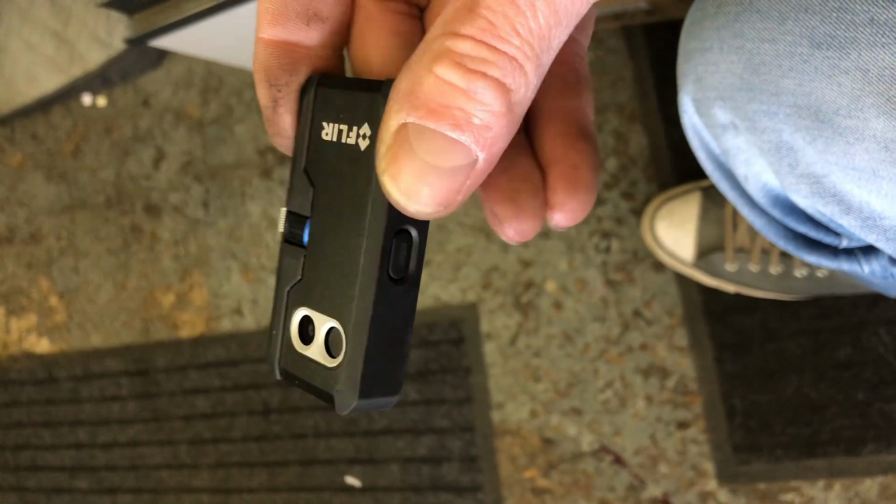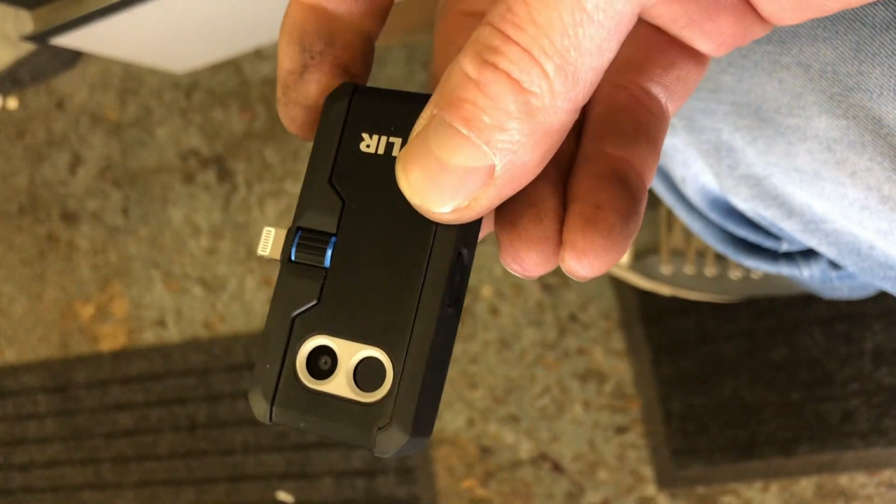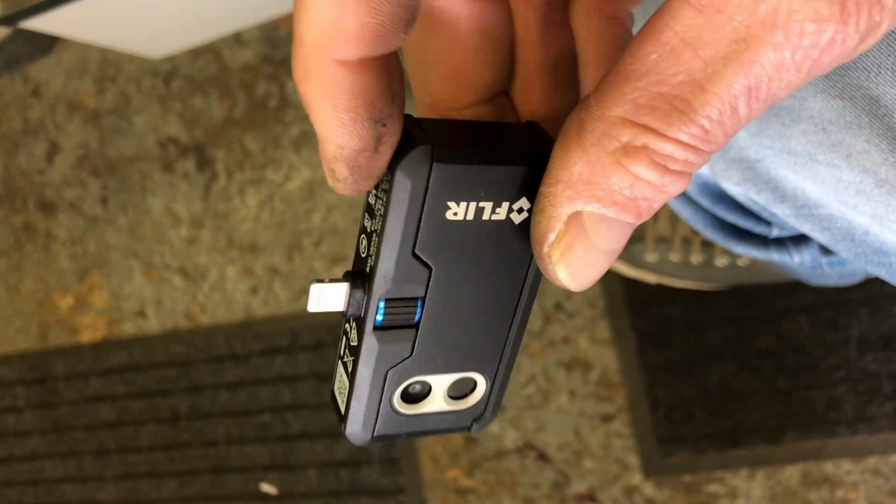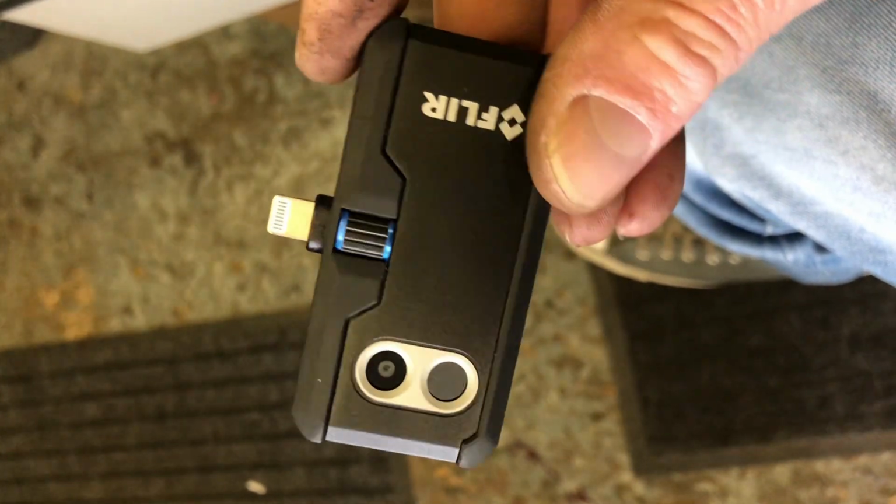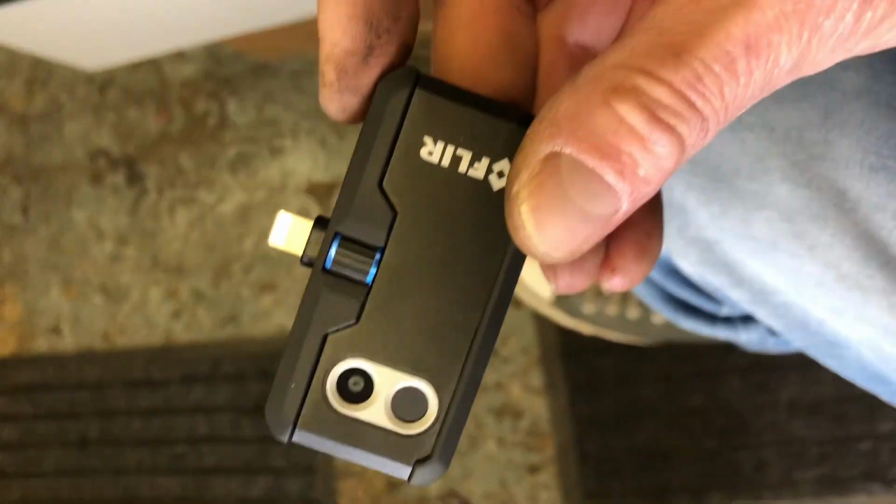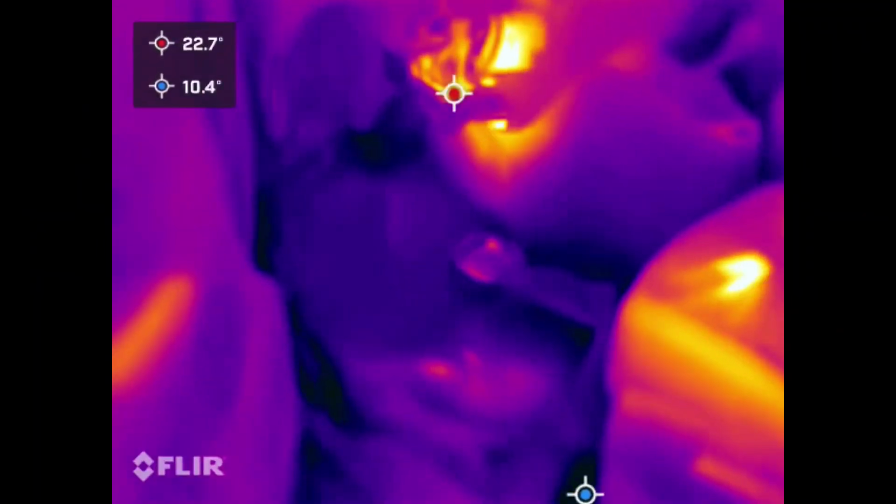Switching back to the thermal imaging, this is what I'm using. It's a FLIR something or other thermal imaging camera that goes into an iPhone. You get them for Android, iPhone, all the other ones. They make their own standalone cameras, but as you can see, the one that goes on the iPhone really is good, really cheap. Won't be without it.